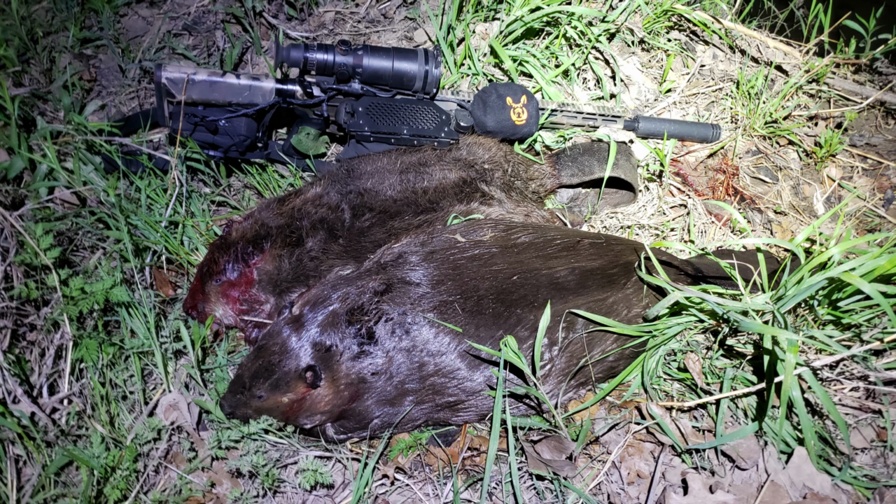And I come away with 2 beaver. As they are monomorphic, I can't tell if this is a male and female, 2 males or 2 females. The sexes look exactly alike.